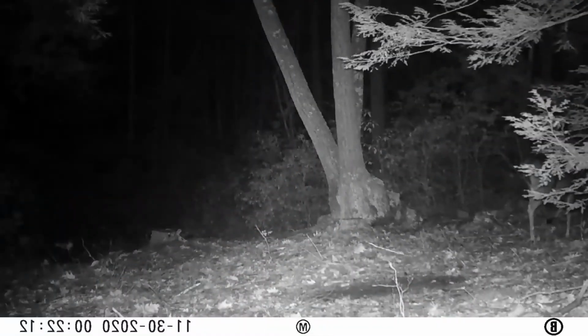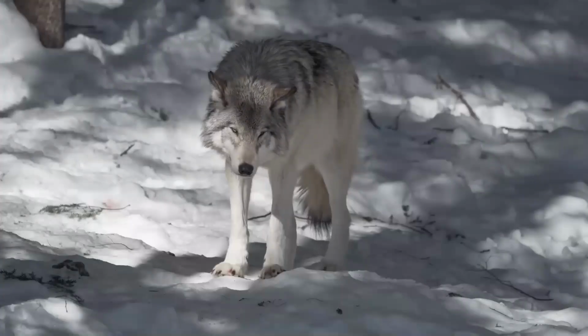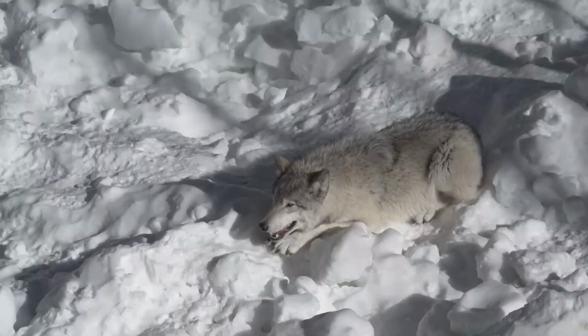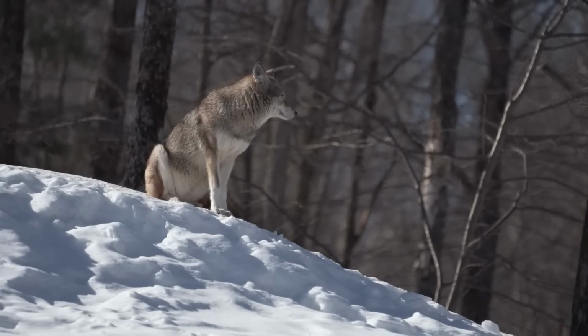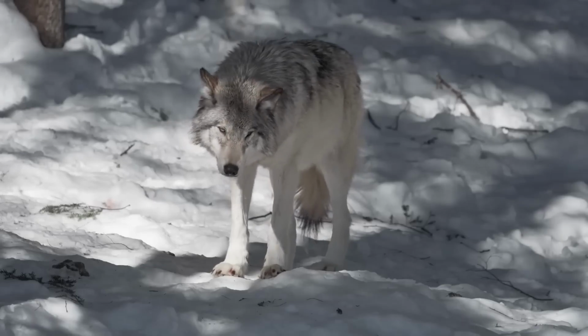One of the first things that stands out about the creature in the photo is its size. Wolves are typically around 4 to 5 feet long and can weigh up to 150 kilograms. But the animal in the photo appears to be significantly larger and more heavily built than a typical wolf. It also has thick, shaggy fur and a broad snout. Some experts have suggested that it could be a rare, undiscovered subspecies of wolves.